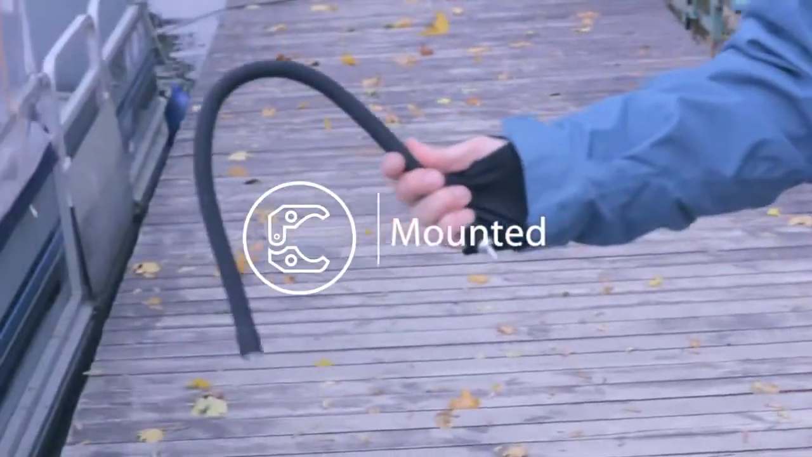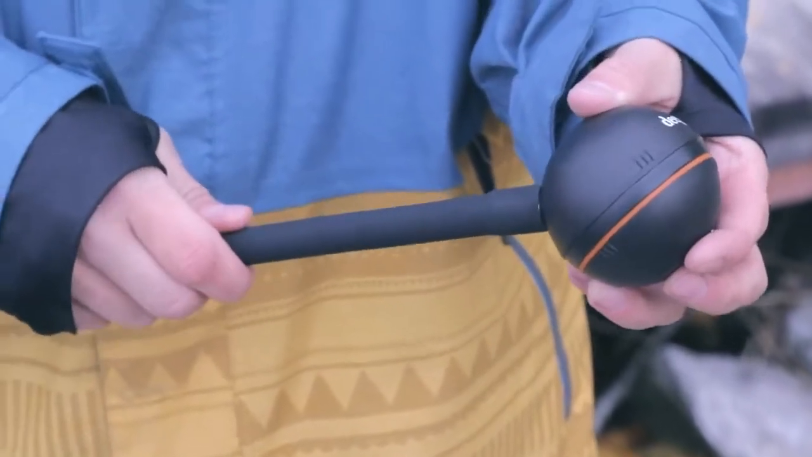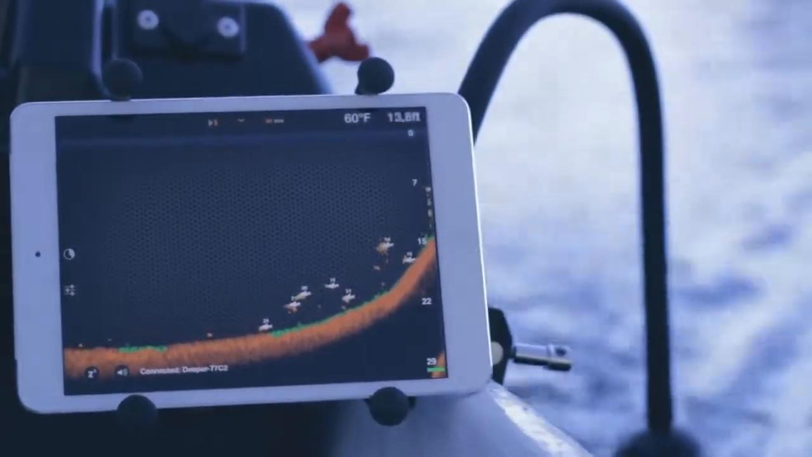Flexible arm mounting for boats and kayaks. No special installation is required. Just screw Deeper to the flexible arm mount and then attach to your boat with a clamp. 10 seconds and you're ready to go.